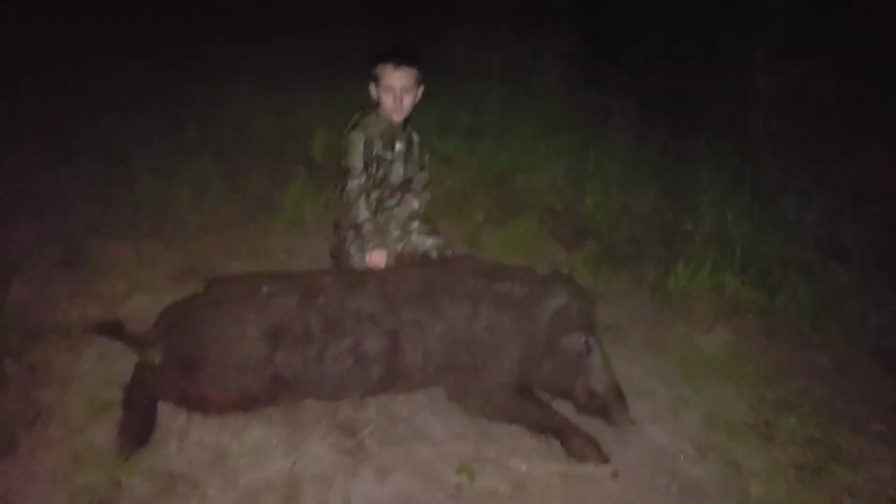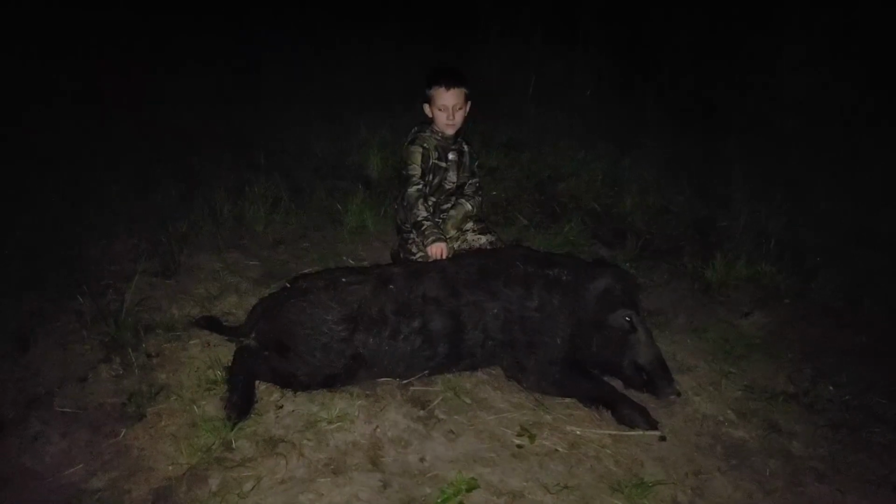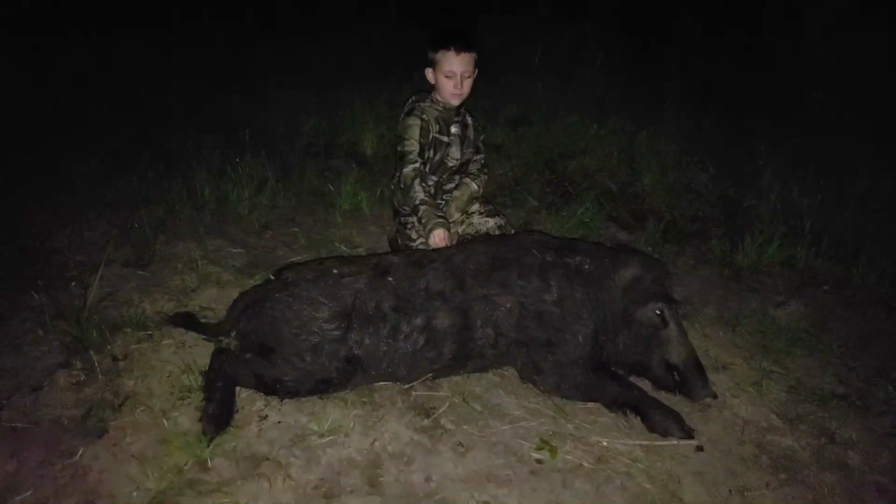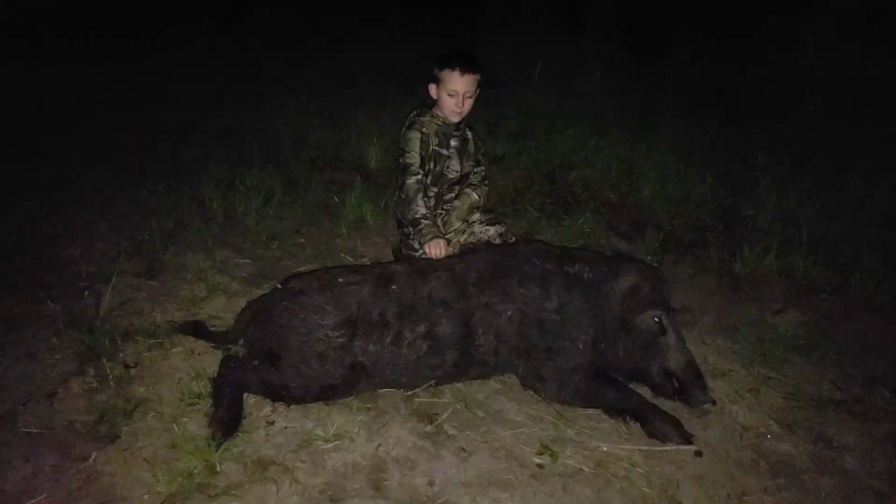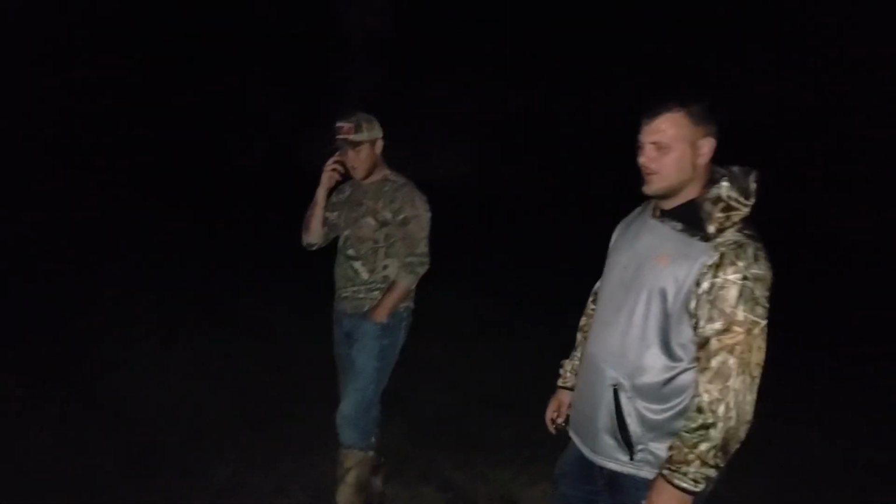I'm guessing that's at least, we had a hard time getting him out. I figure about 250 at least. So maybe bigger, but definitely 250. Good job, buddy. Good job. You had some helpers over here.